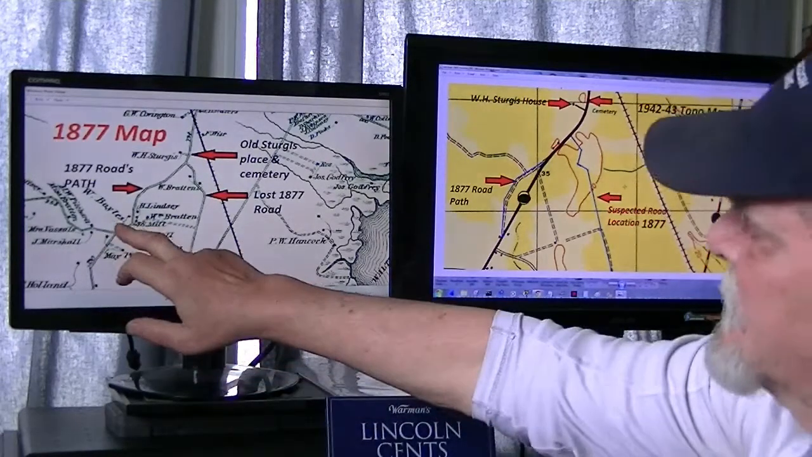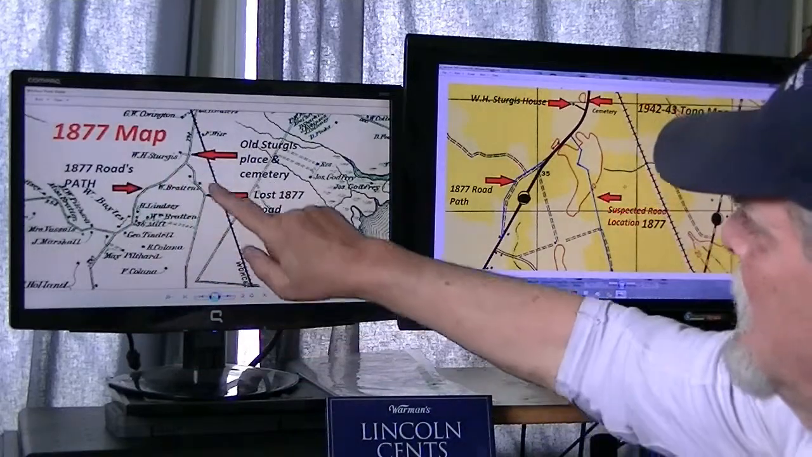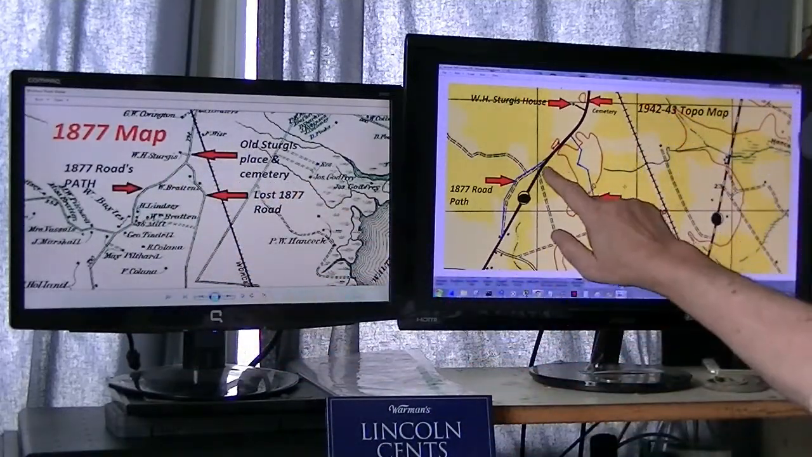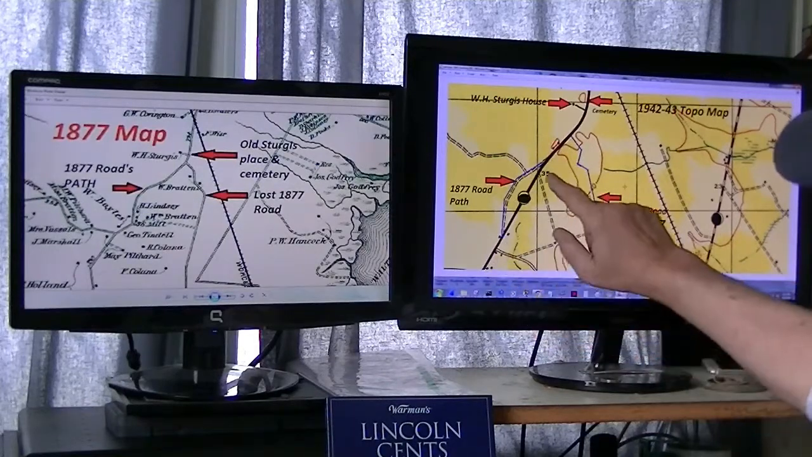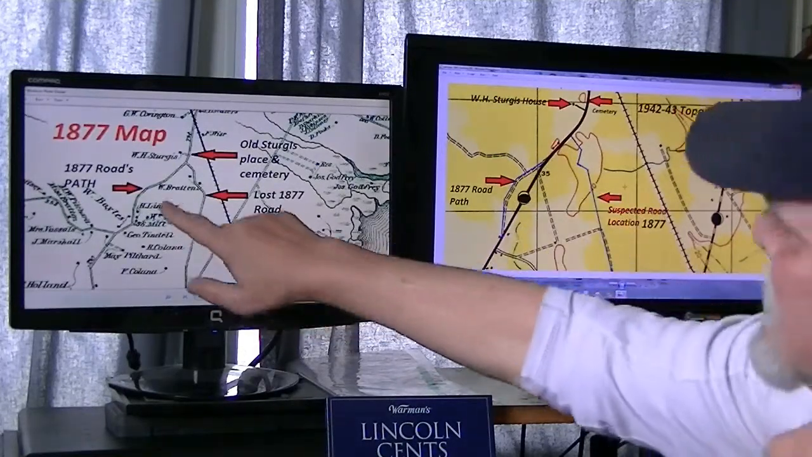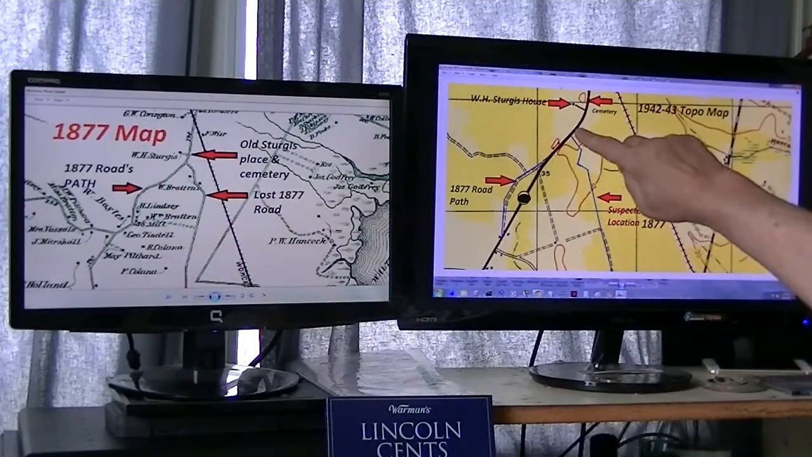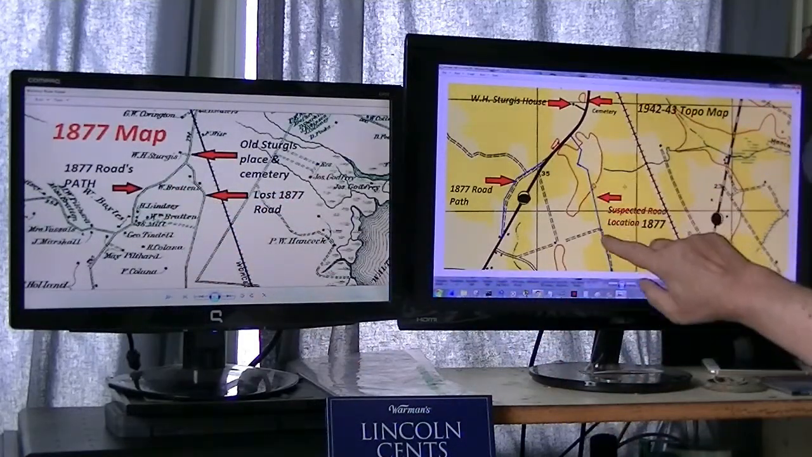Anyway, like I said, here's the old path, and here's the old road, and here's the new road, eliminating this section, and we're missing this entire section of road.